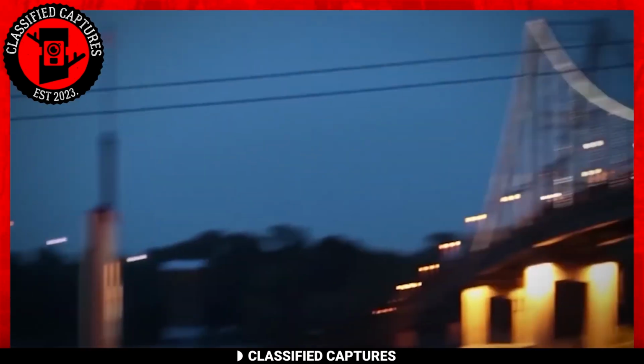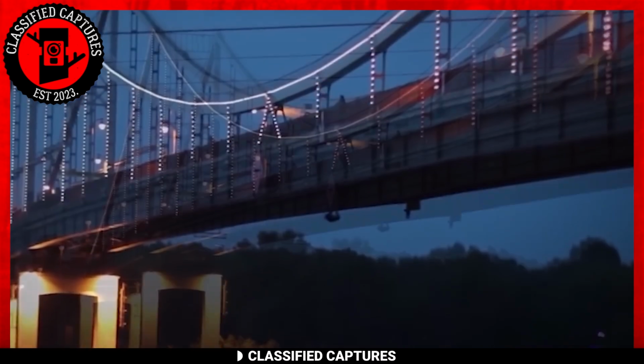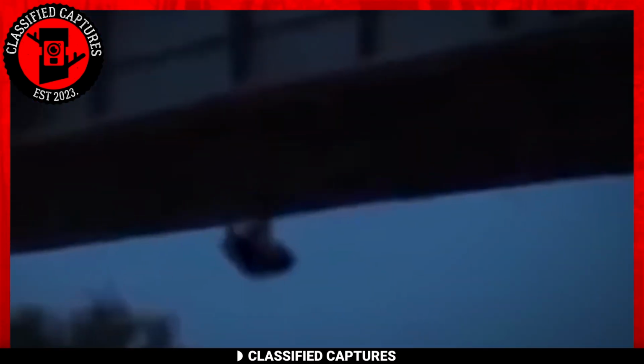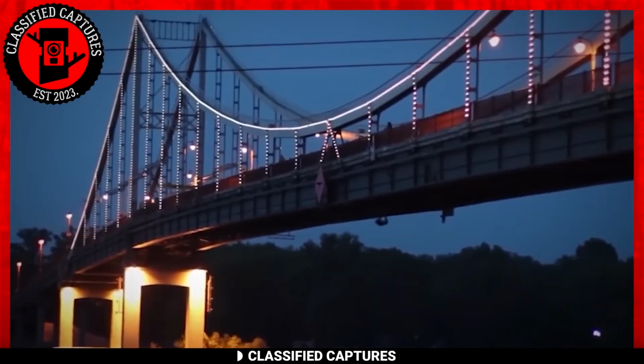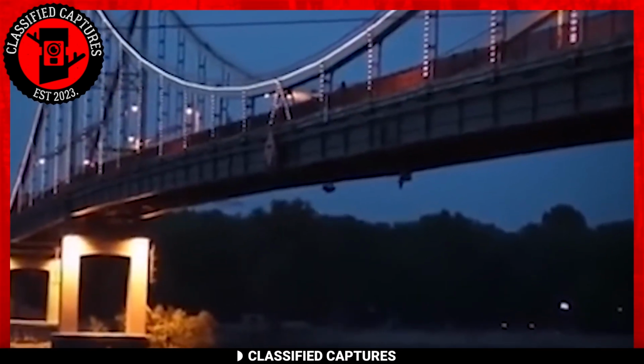This is the Kiev Bridge in Ukraine. Do you spot anything odd in this footage? Now, direct your attention below the bridge. Do you notice something peculiar? Behold, a creature boldly crawling upside down along the bridge.